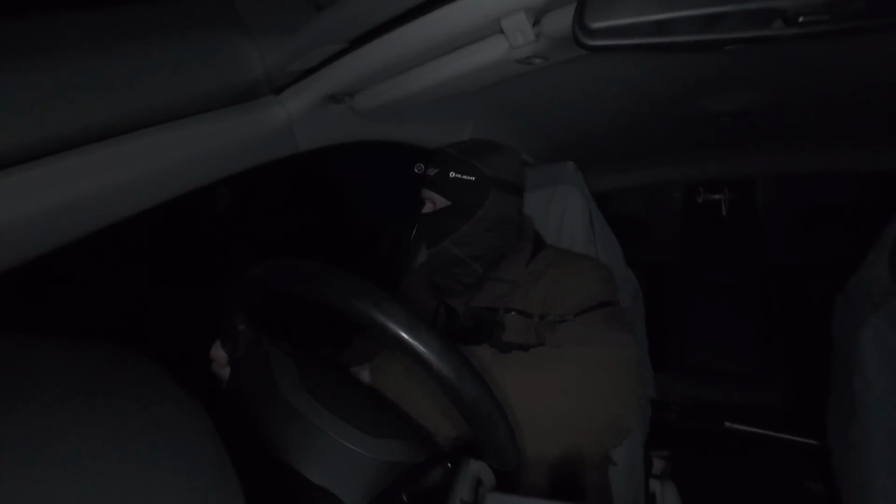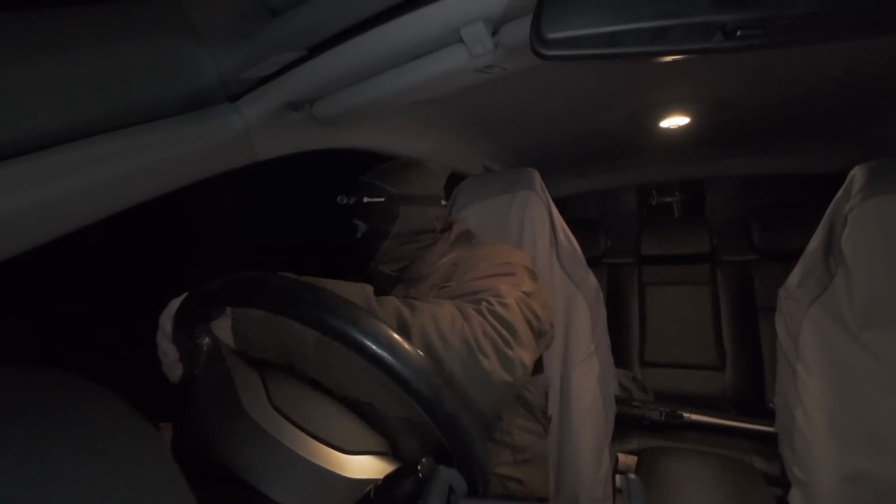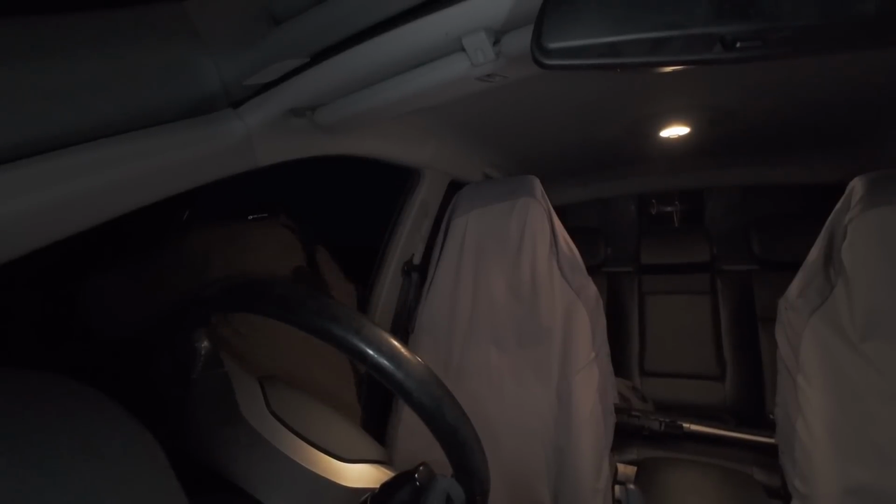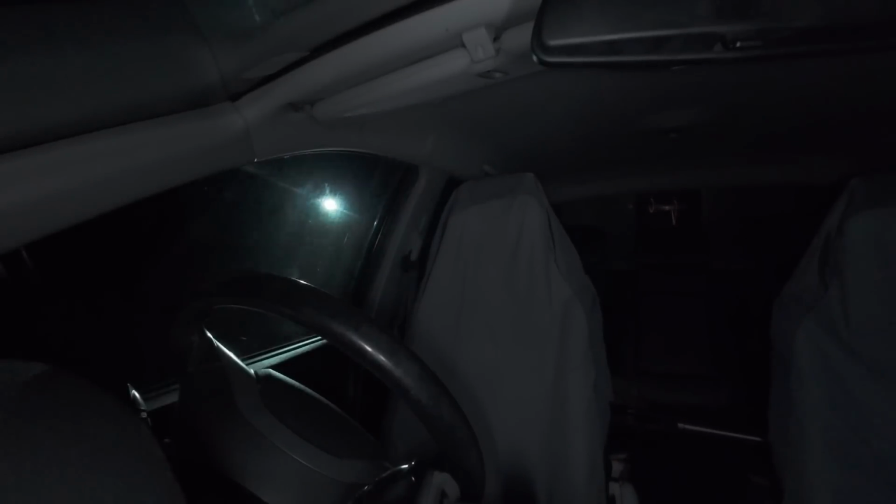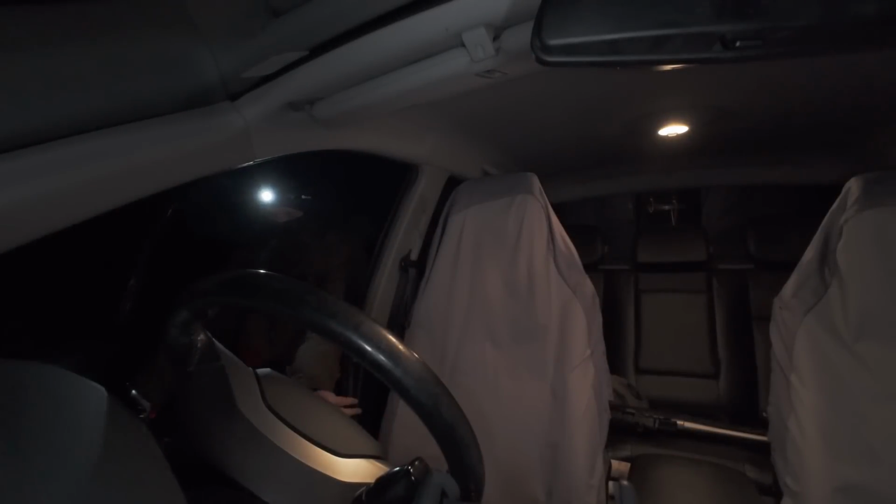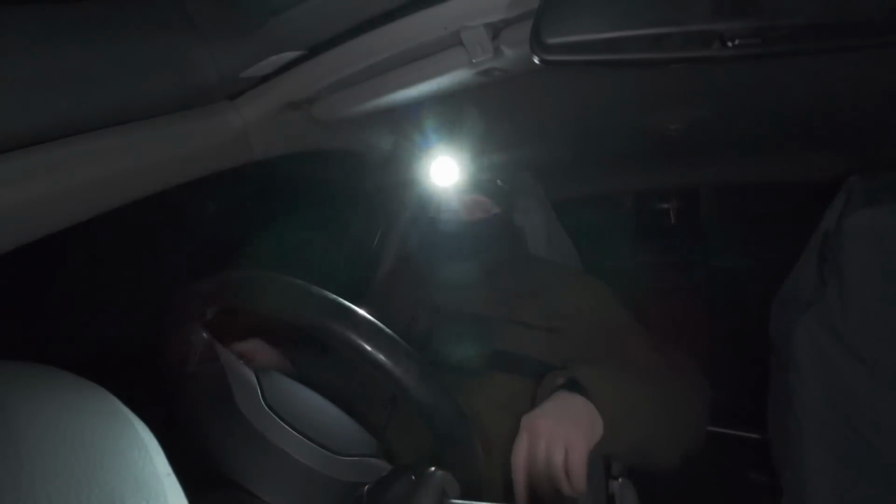Right, just got to shut this gate. Right, we'll make our way down to our next stop.